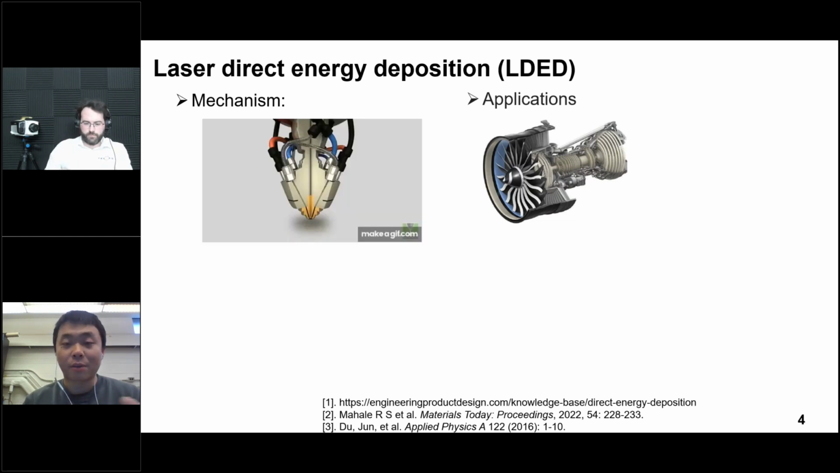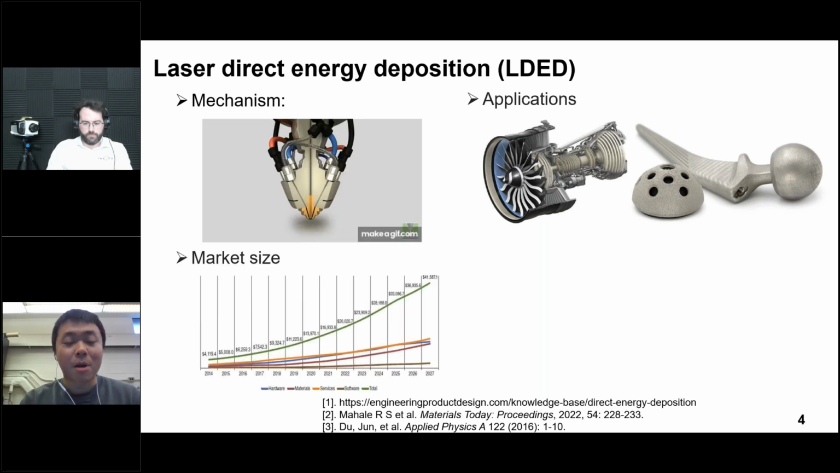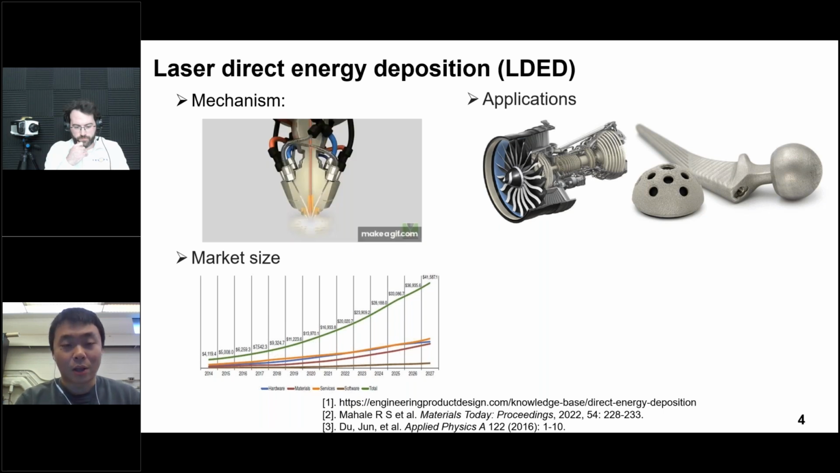This technology has been widely used in a lot of advanced fields, for example, aircraft engines or some biomedical implants. Recent studies point out the market size for LDED has been growing rapidly within recent years. One of the main advantages of LDED technology is to fabricate complex geometry with higher accuracy.